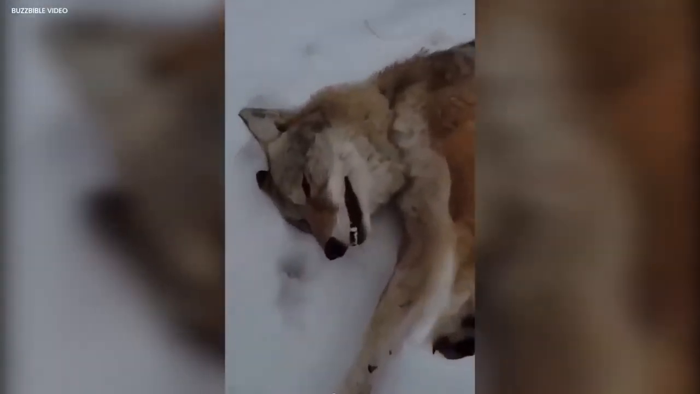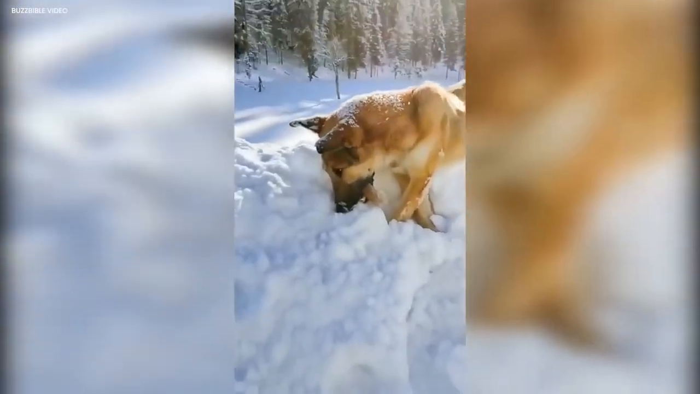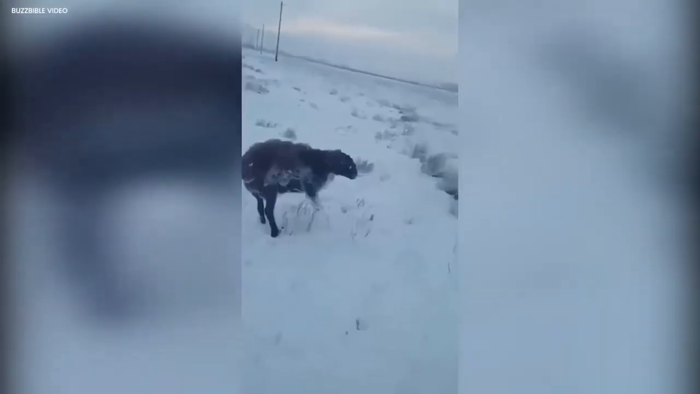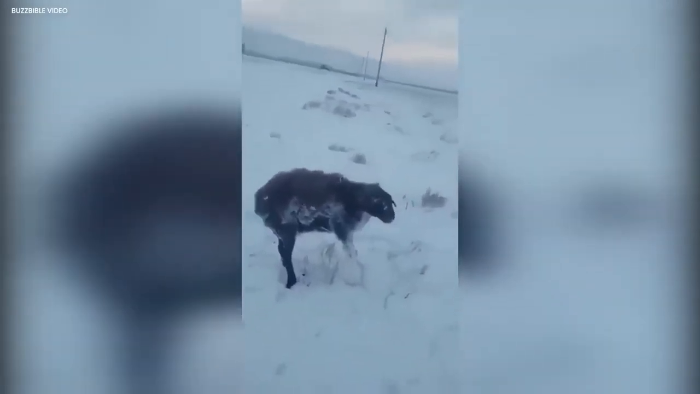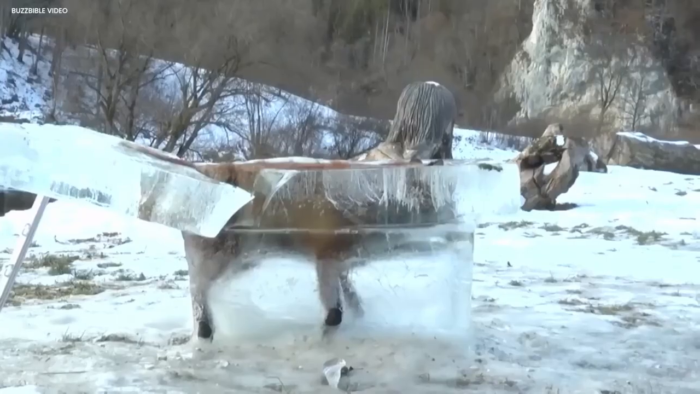Further away, a wolf and a fox, enemies in life, were now frozen together in a sad end to their fight. The cold had taken their lives, and they were still locked in their struggle. A dog, loyal and true, was frozen too. Its warm heart was stopped forever, a sad reminder that even our best friends can't escape the freezing bite of winter.